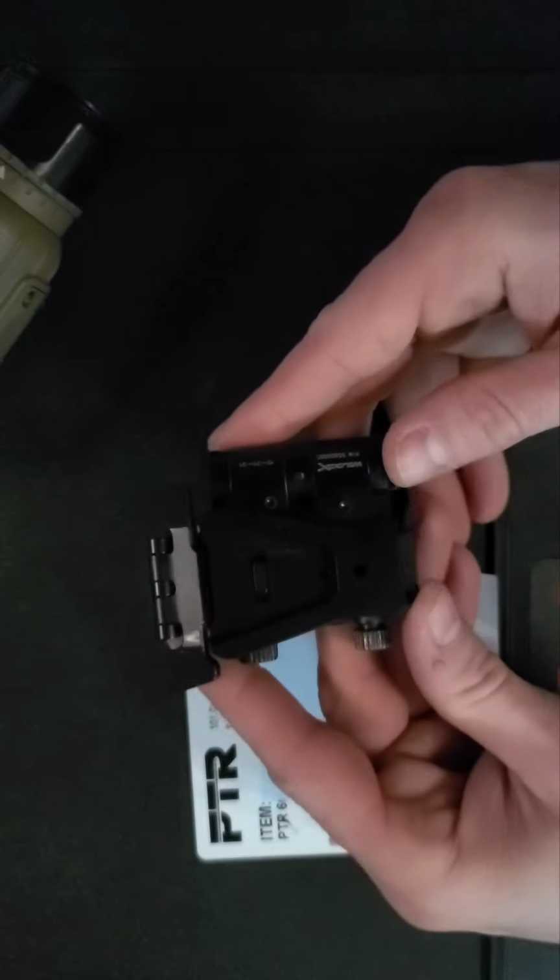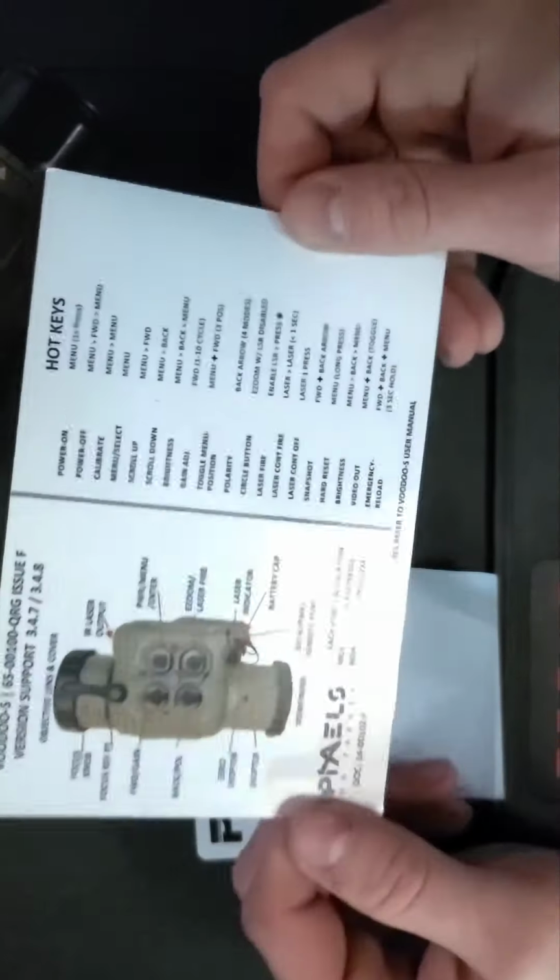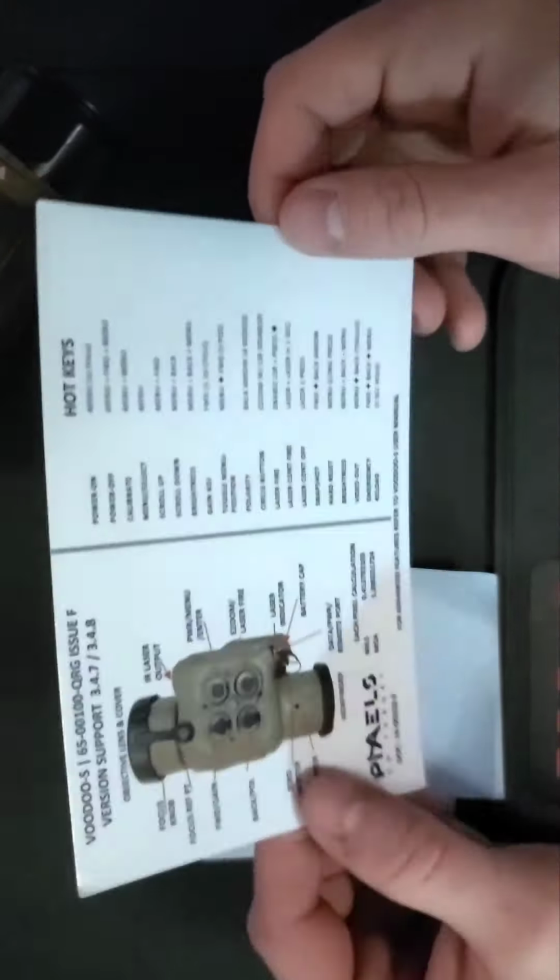Your basic field manual, which I can't show you the contents because it's ITAR controlled. It comes with your Wilcox shoe, so your mount for your rifle or any other Picatinny-based rail system. And then a nice little card here, laminated, that gives you some generalized controls to work through the menu and then also get it lined up with a weapon sight.